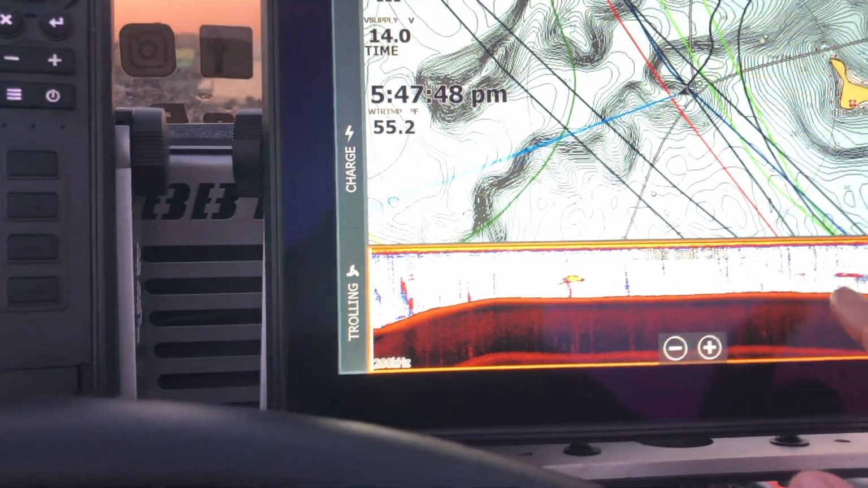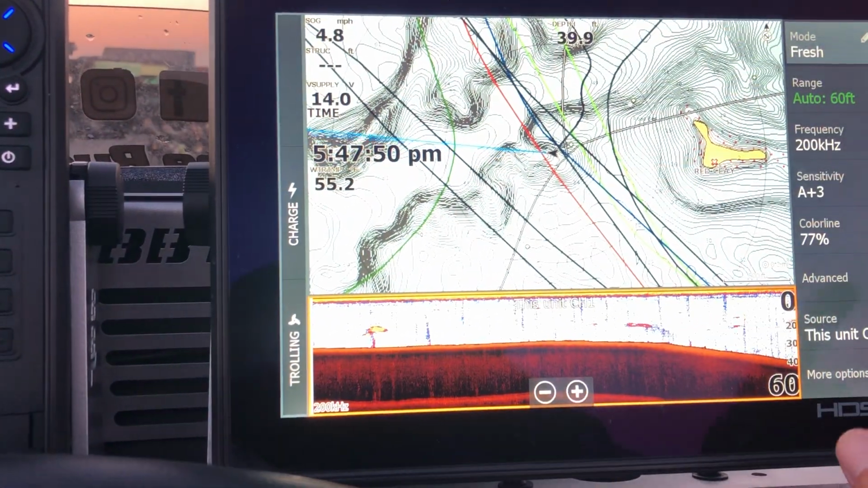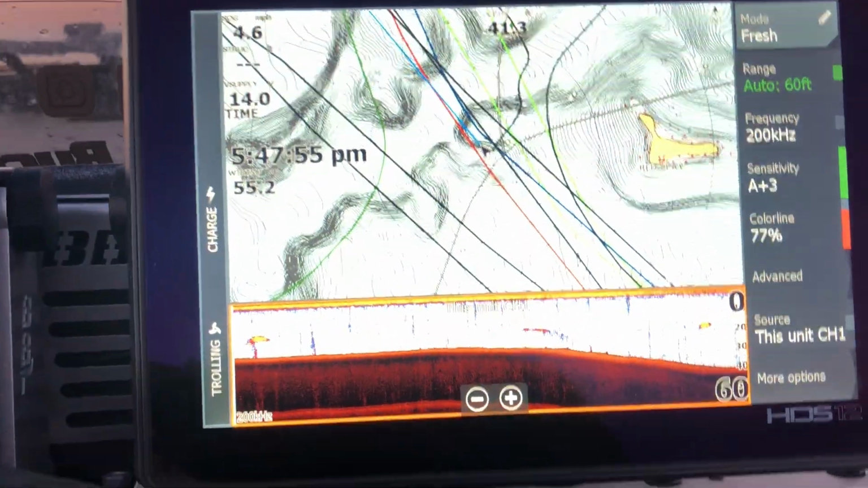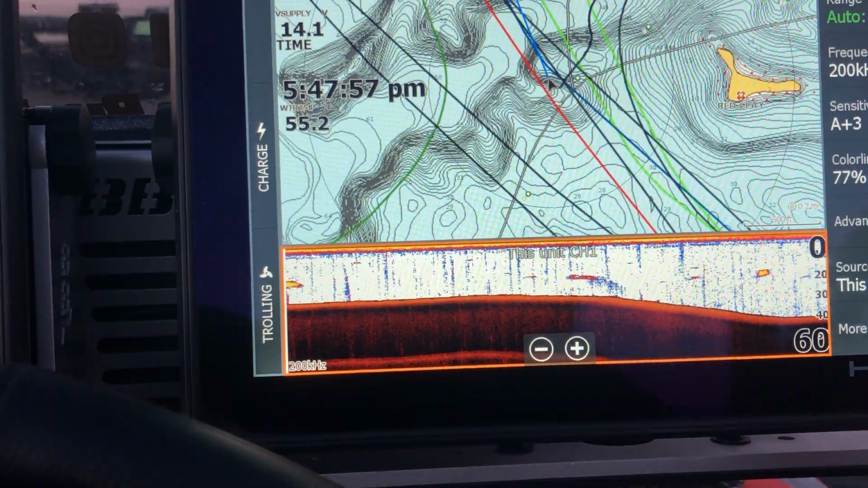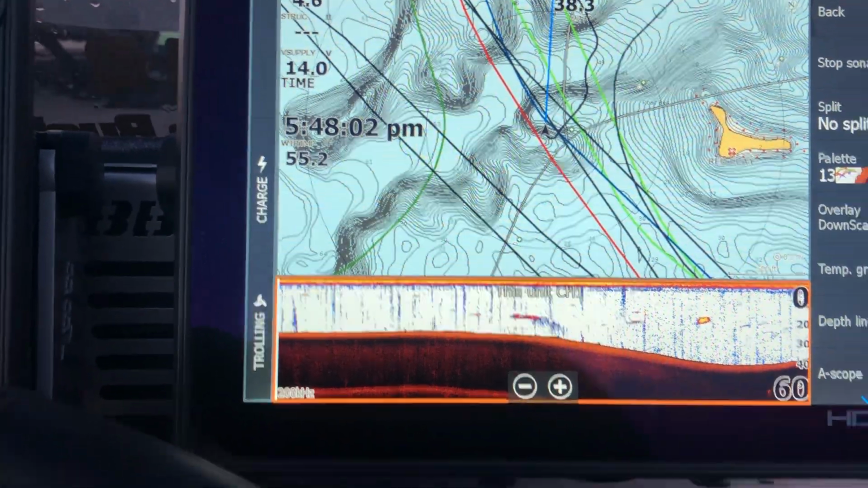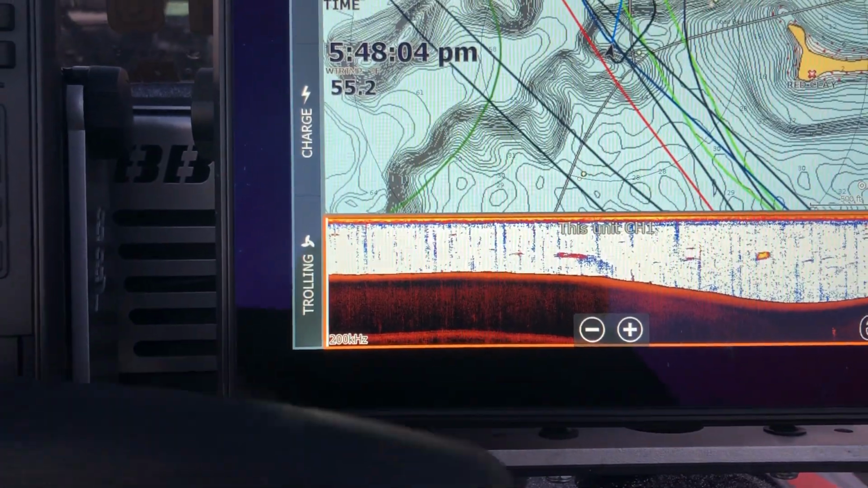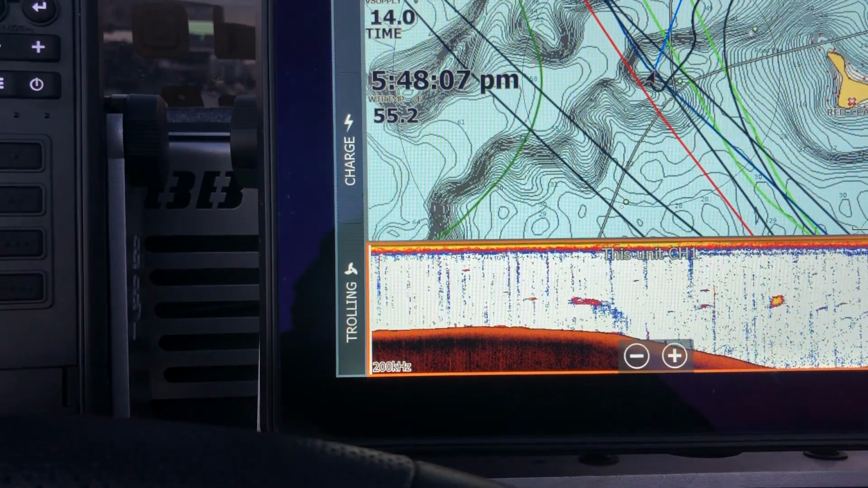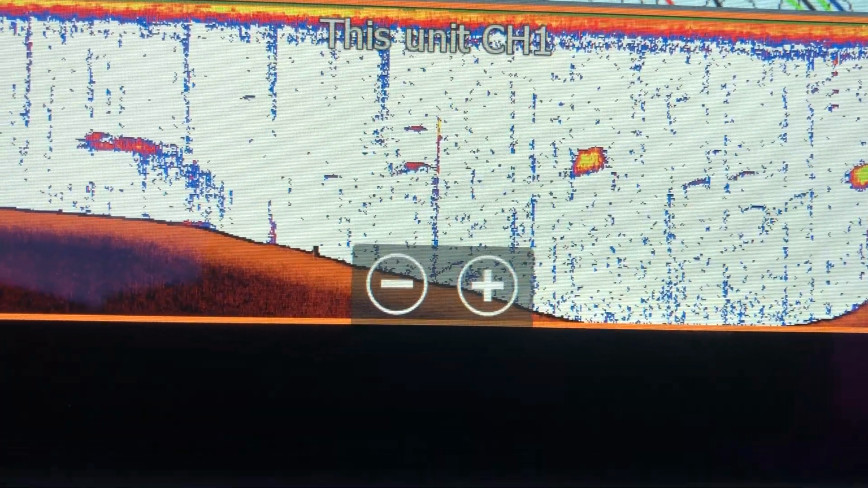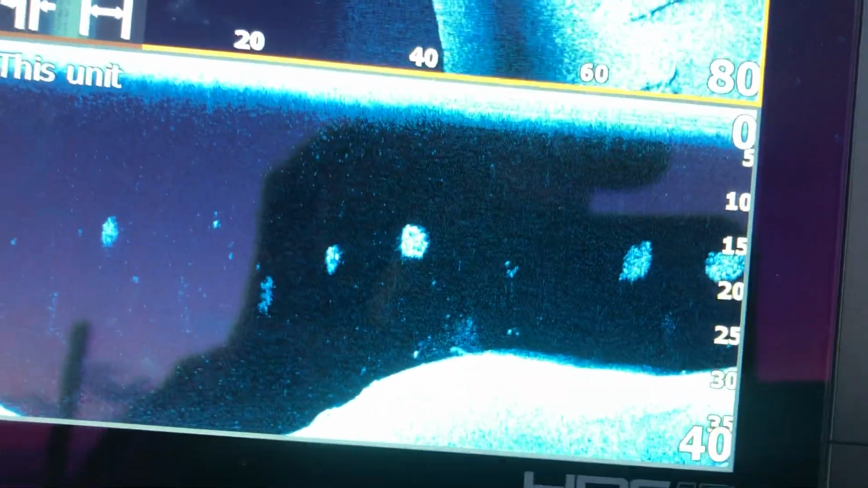If you want to see my 2D settings, I think this is important. You can see I got A+3 auto depth range. Options. Color palette 13 is my favorite. It just really makes those arches when they're tight to the bottom show up really well. There you go. There's a couple fish down there, so you can see them right underneath that ball of bait. There's 4 of them or so, and then you can see the white dots right there, and there are the same fish.